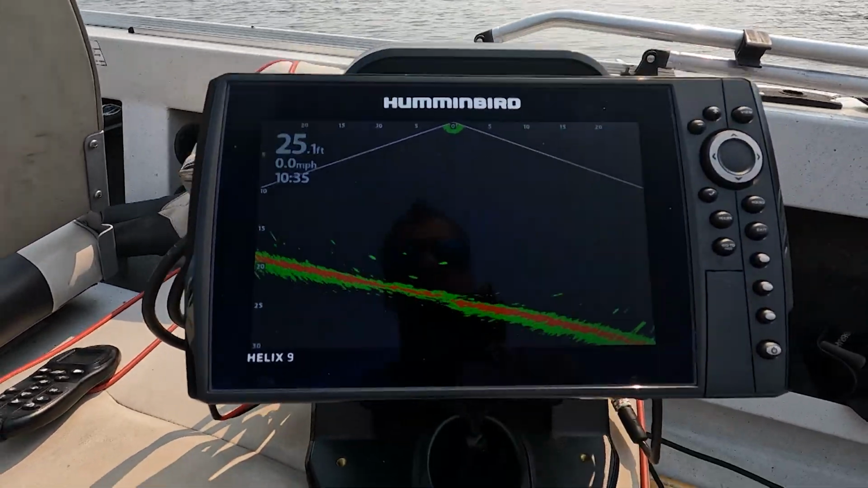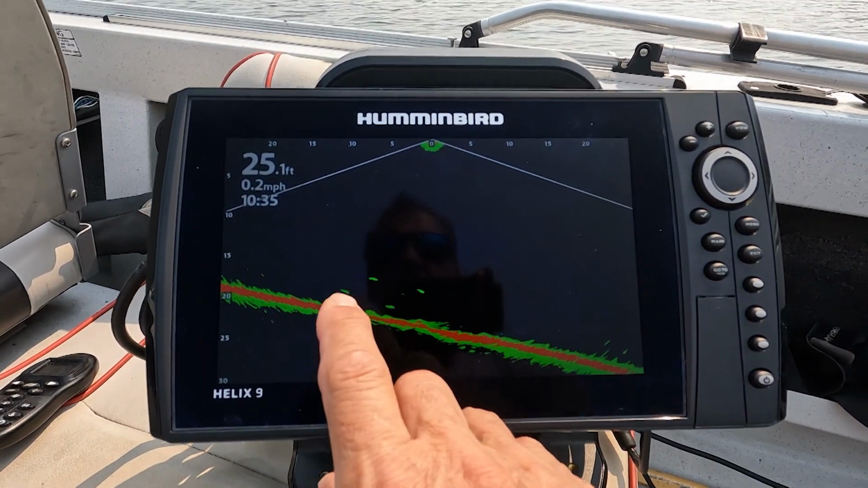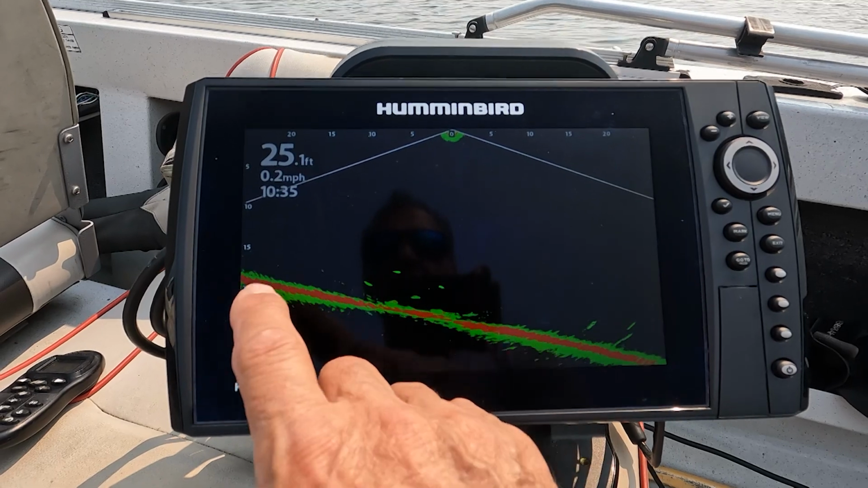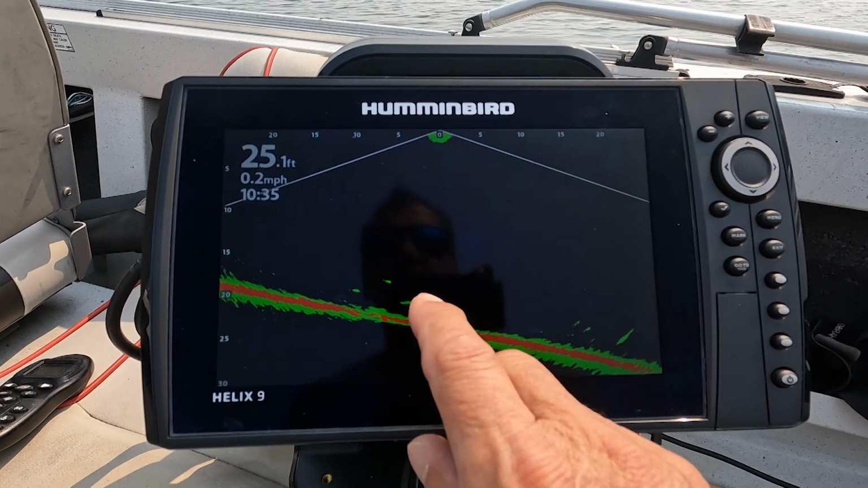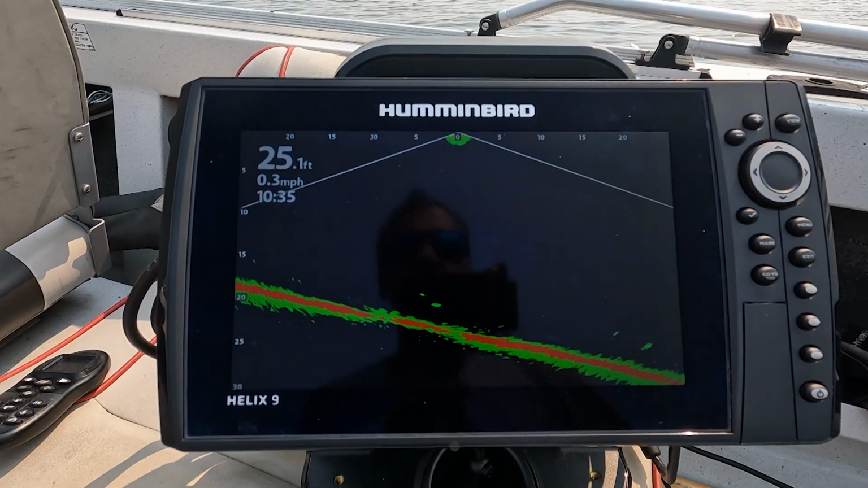This is not a side image that I use a lot of times on forward. This is right below the boat. So this gives me a really good idea. Look at those fish. They're down about 18 feet to 20 feet. And if I get a chronomid down there, I'm sure I can get those fish.